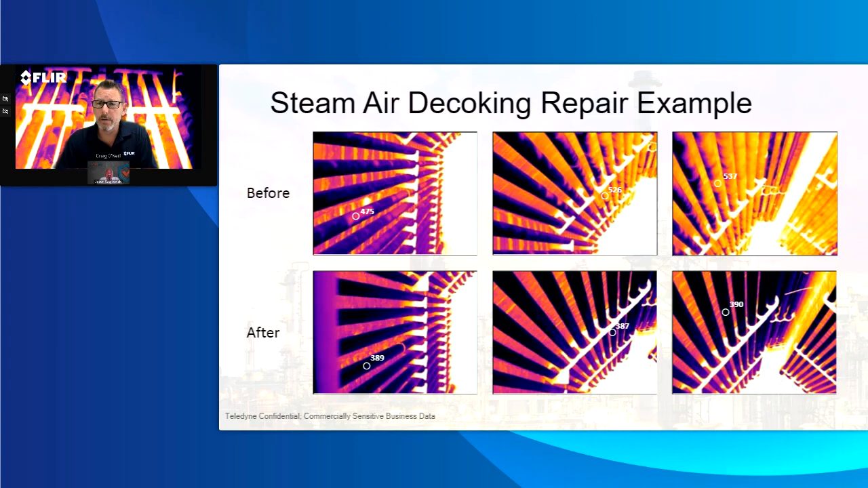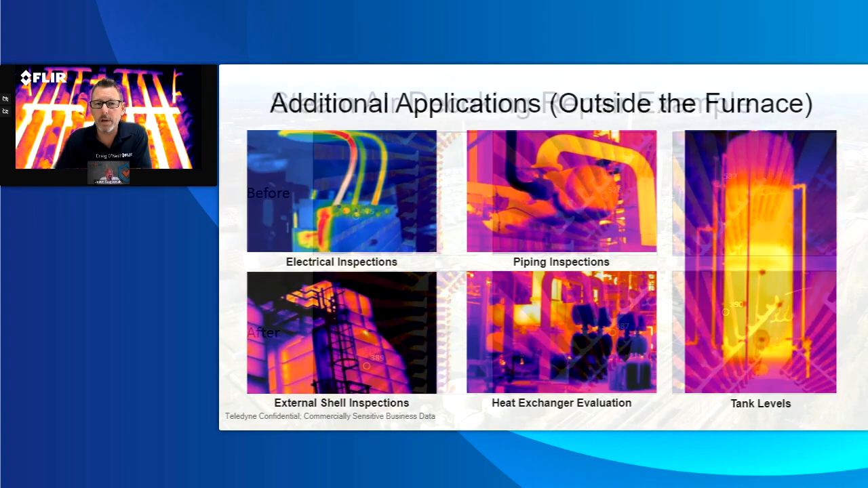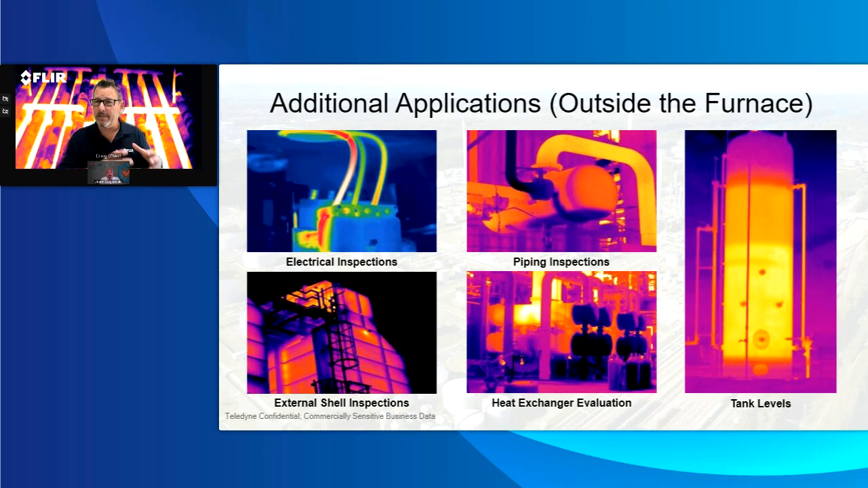I know you are a level 3 thermographer, and you've got a lot of experience even outside the world of furnaces. Maybe talk to me about what you may do with one of these cameras that doesn't only work in furnaces, a huge advantage. It doesn't only work at 1,000 degrees and up. Tell me a little bit about what you might do for a customer outside of true furnace inspections.